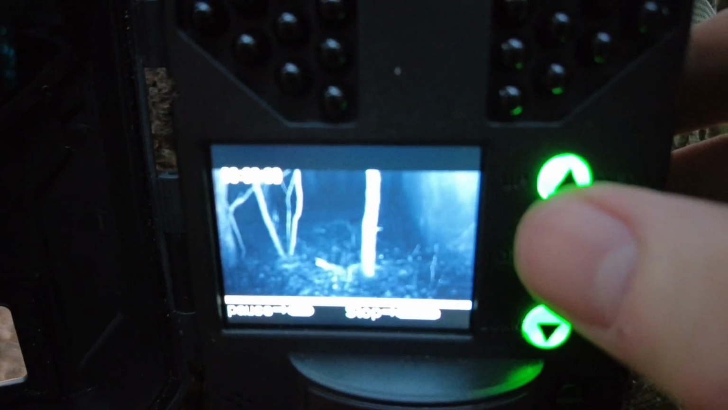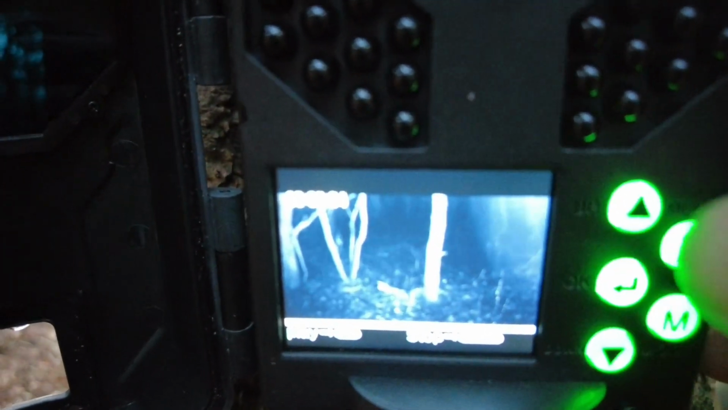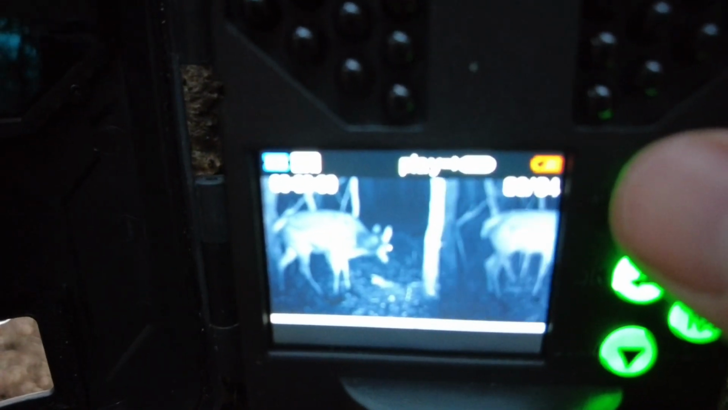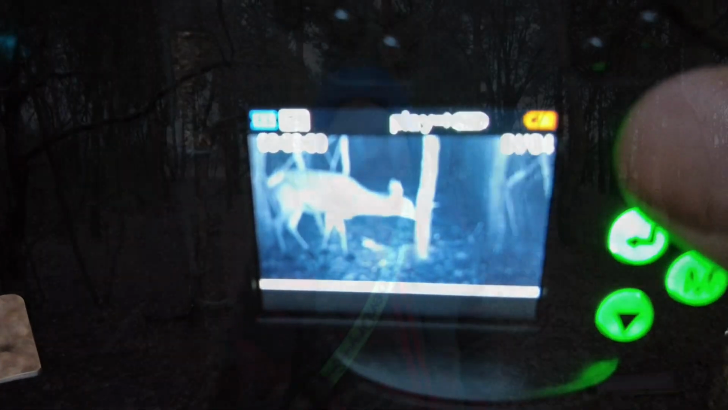Oh, what's that? That looked like a badger to me. Yeah, I think that was a badger. Deer and deer. It's a different deer to the last video. Looks like it's going for the suet there.